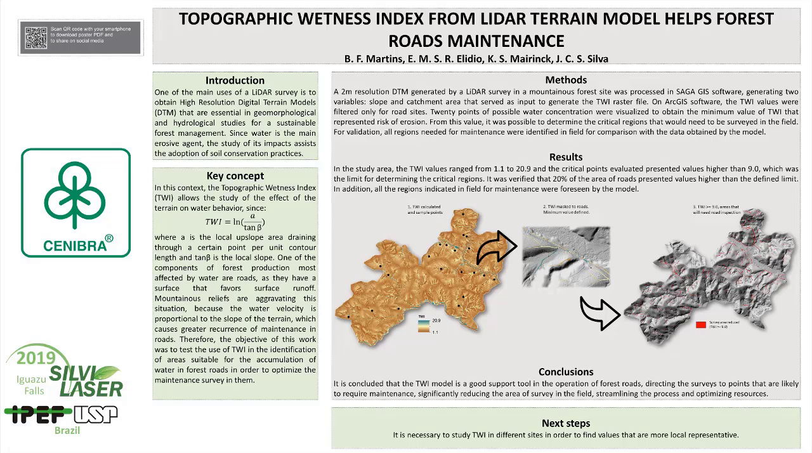management. Since water is the main erosive agent, it is essential to study the impacts caused by it to help the adoption of soil conservation practices. In this context, the Topographic Wetness Index allows the study of the effect of the terrain on water behavior.